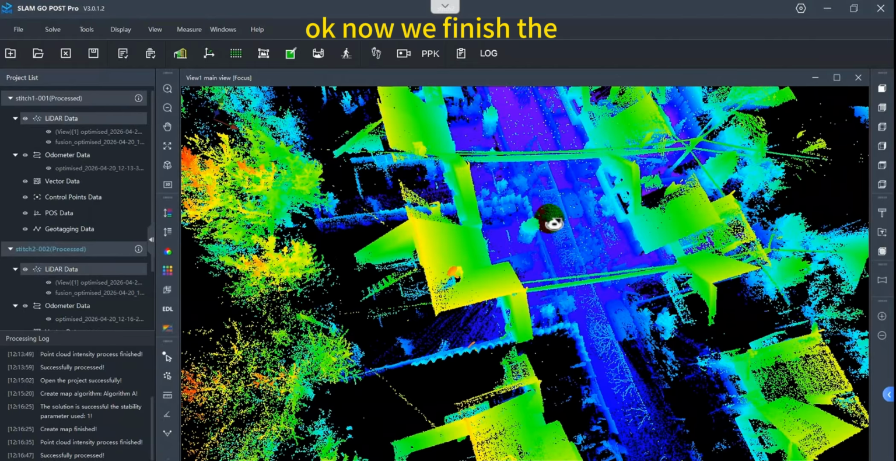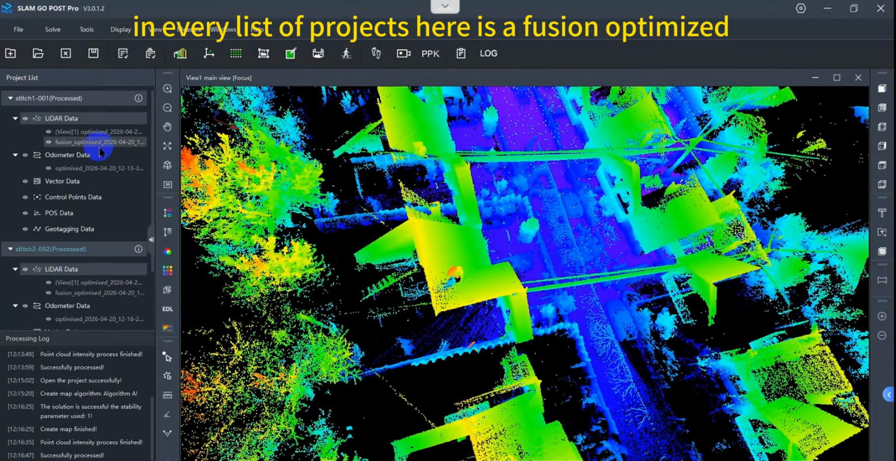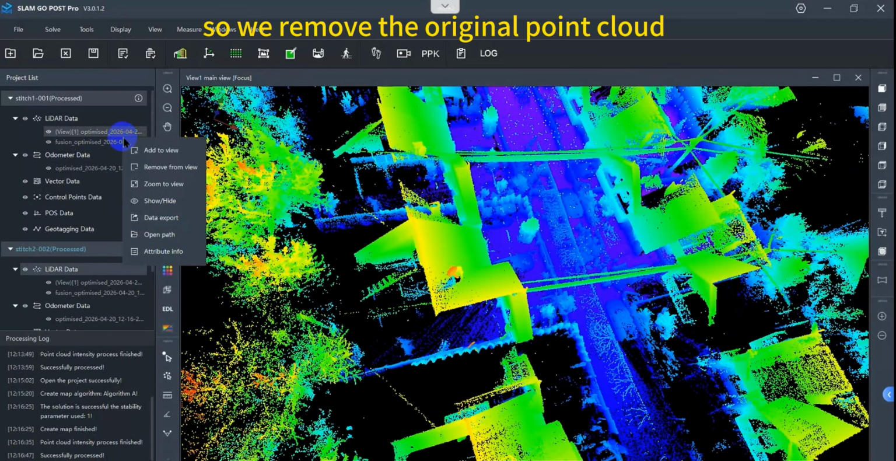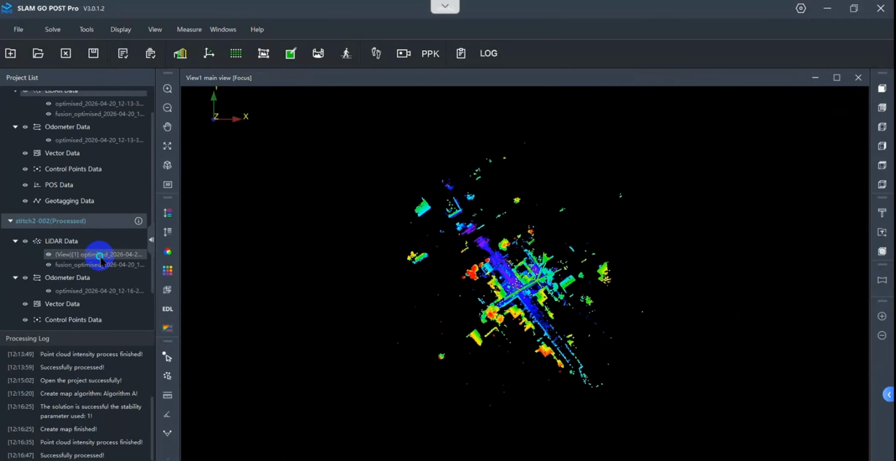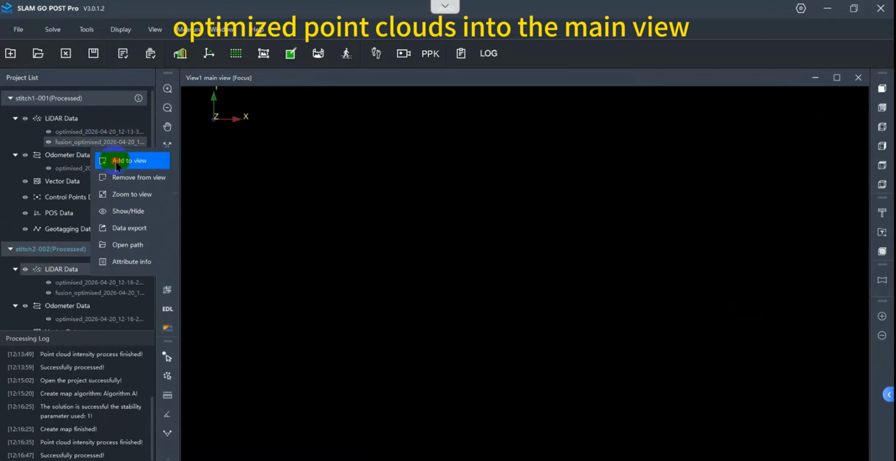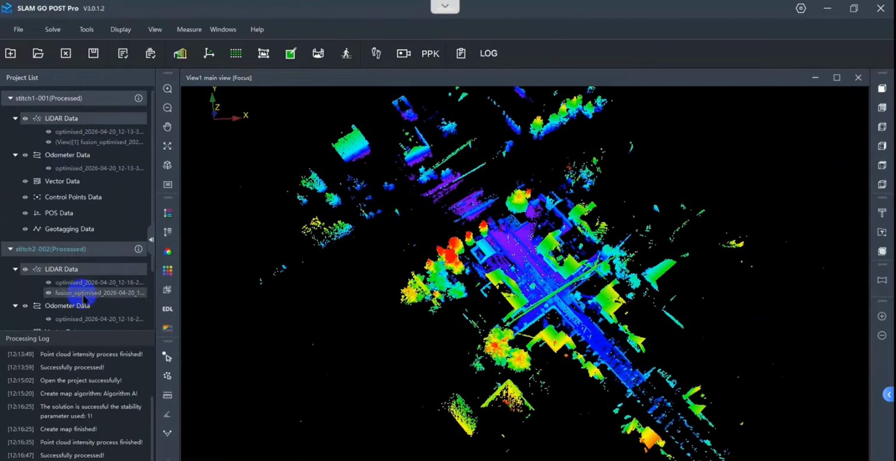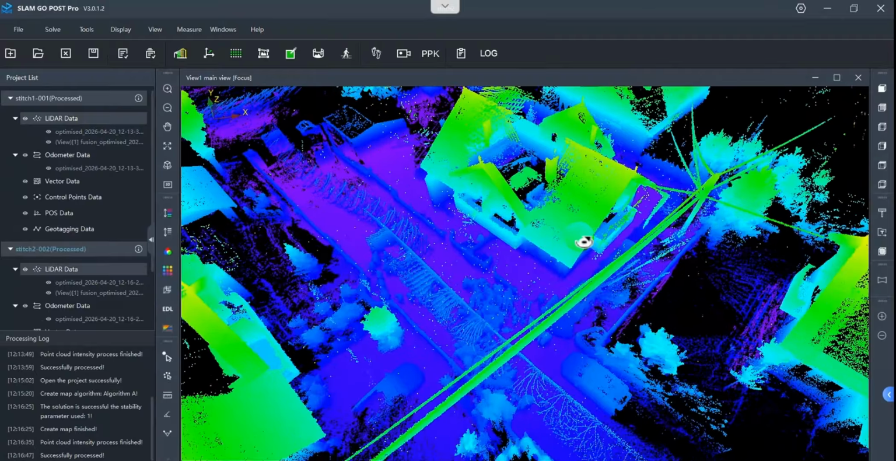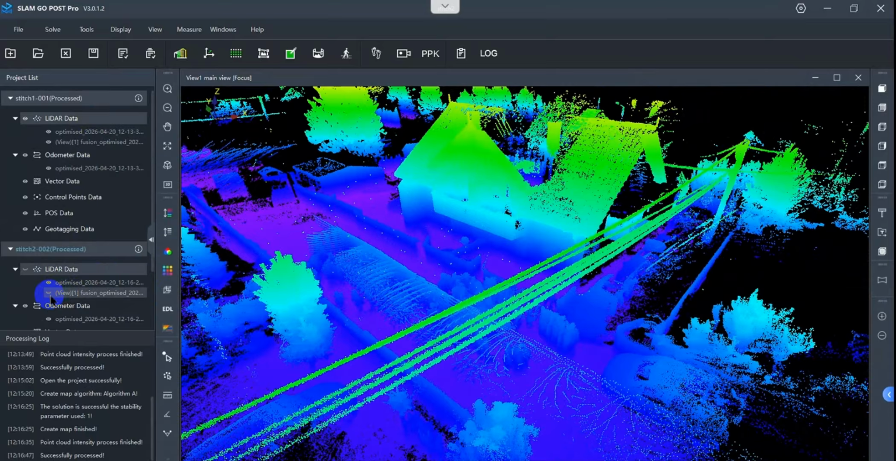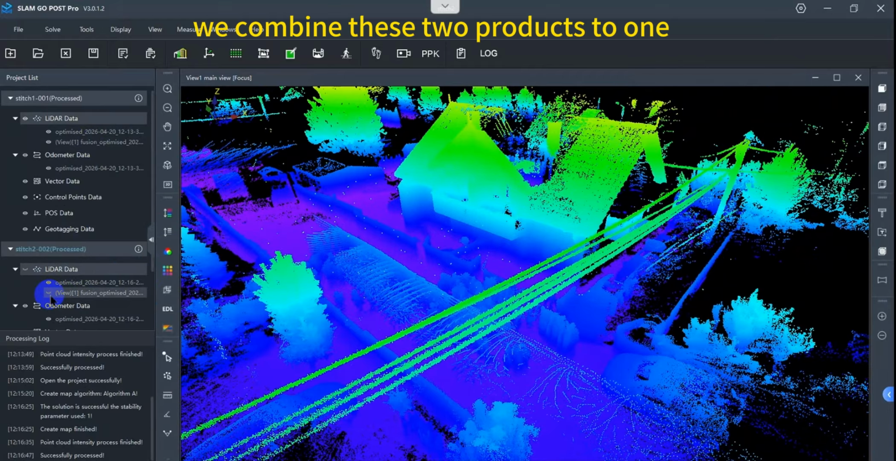Okay, now we have finished the stitching. As you can see, in every project list, there is a function called optimized point cloud, and that is the stitching result. So we remove the original point cloud, and then we add the optimized point cloud into the main view. As you can see here, we have combined these two projects into one.